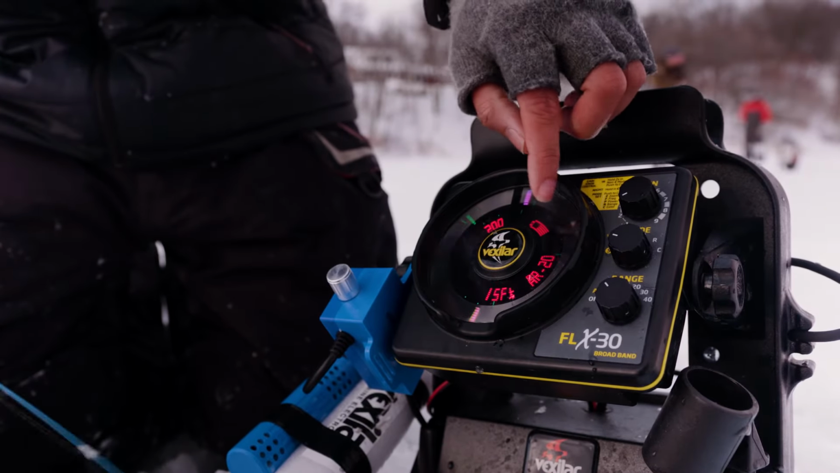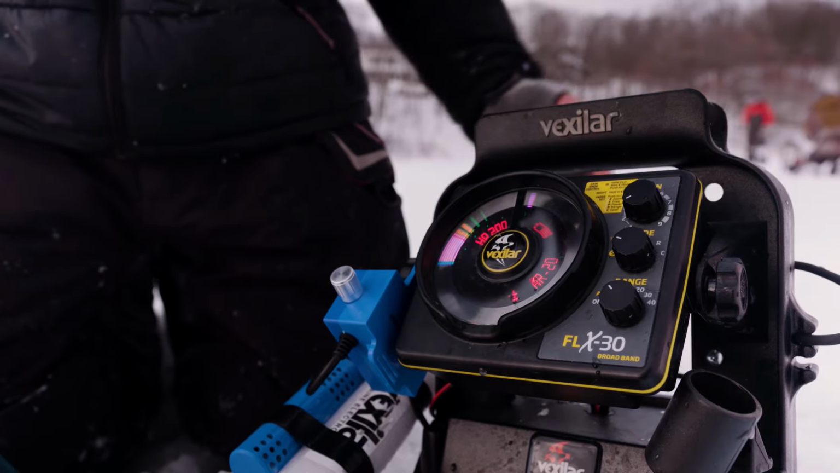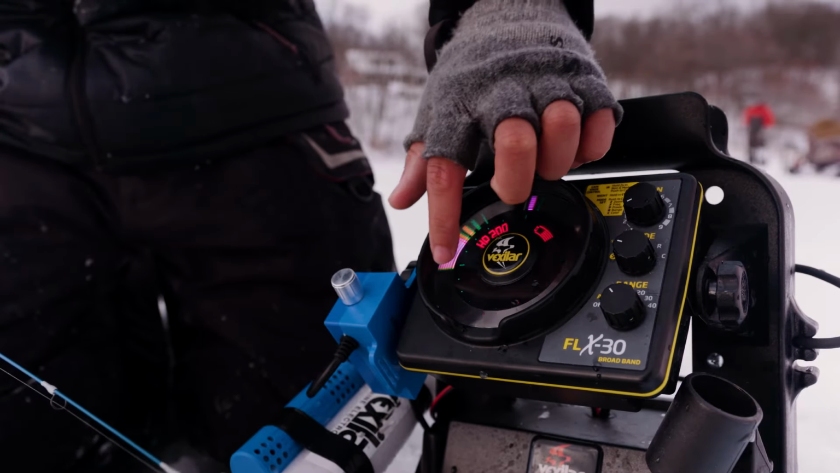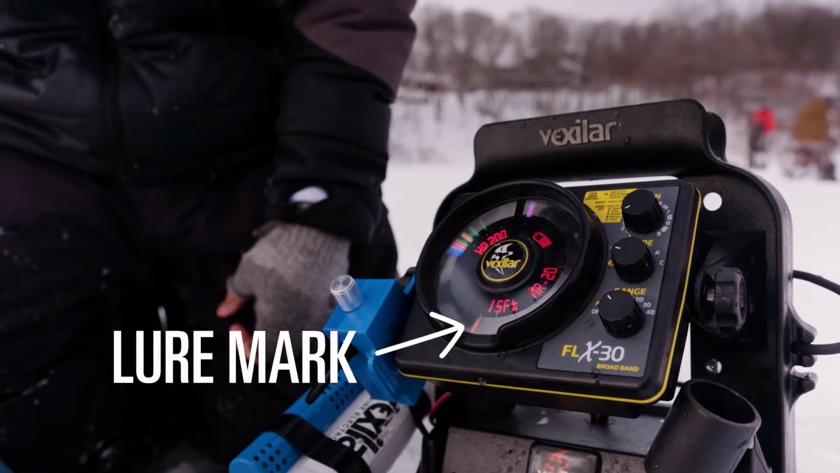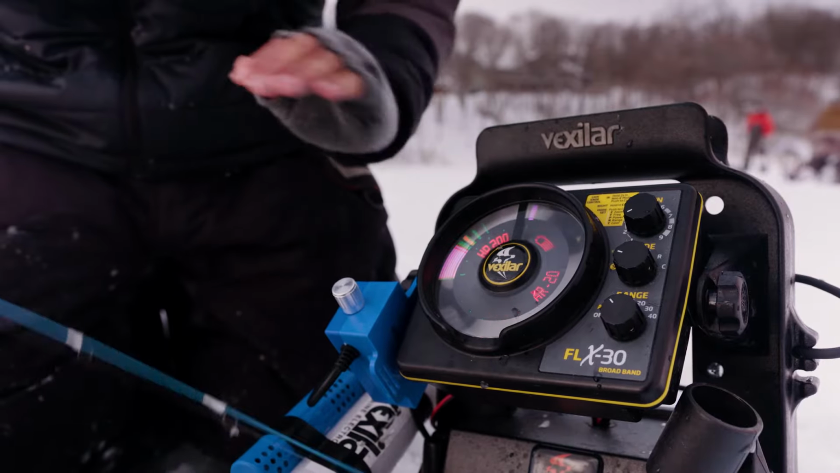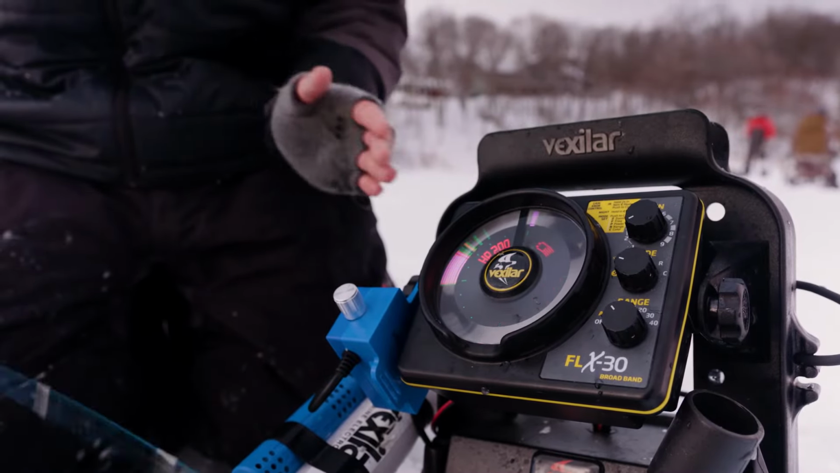So if you follow each little green dot, 1, 2, 3, 4, 5, and so on, each of those is a foot of the water column. Now, you see our bottom's right about 15 feet. If we go 1, 2, 3, 4 feet up, see that mark there? That's my lure. And you see, every little movement I give with my rod tip, the jig moves accordingly. There's no lag, it's real time. And that's important to know exactly how those fish are going to react when they come in and move in on your presentation.